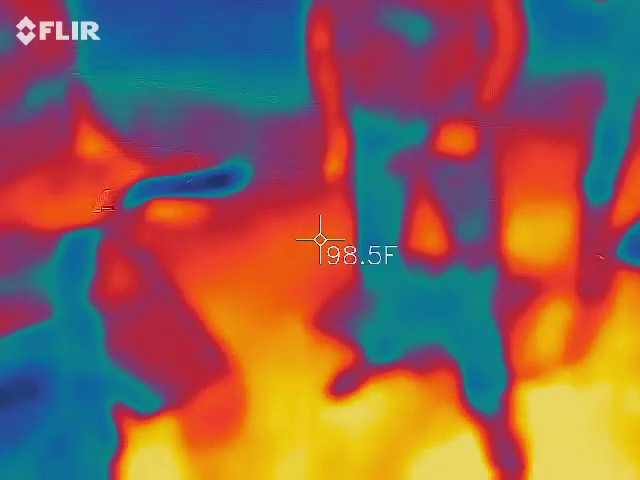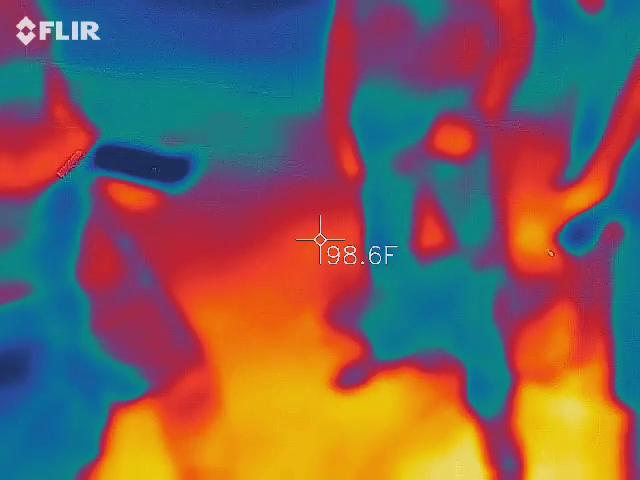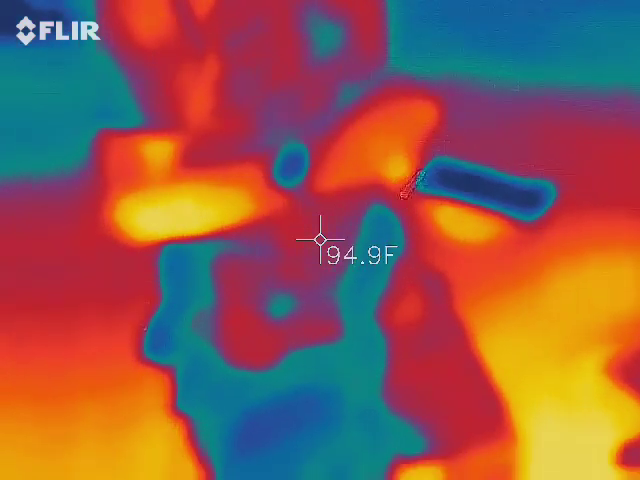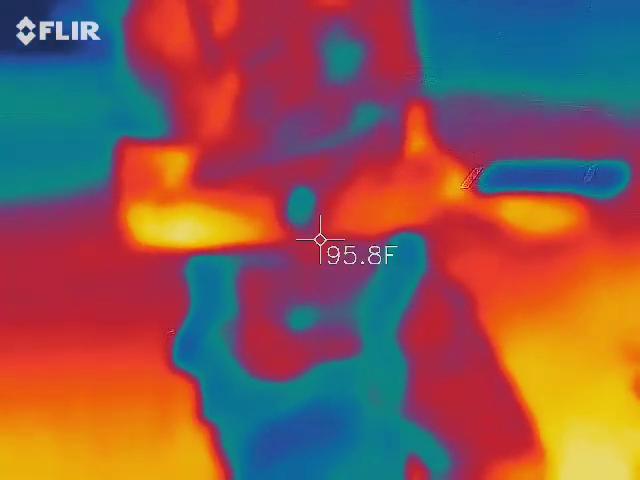The next app is a reverse spirit box. So it's basically taking the same radio signals and reversing them. So take a listen to this.